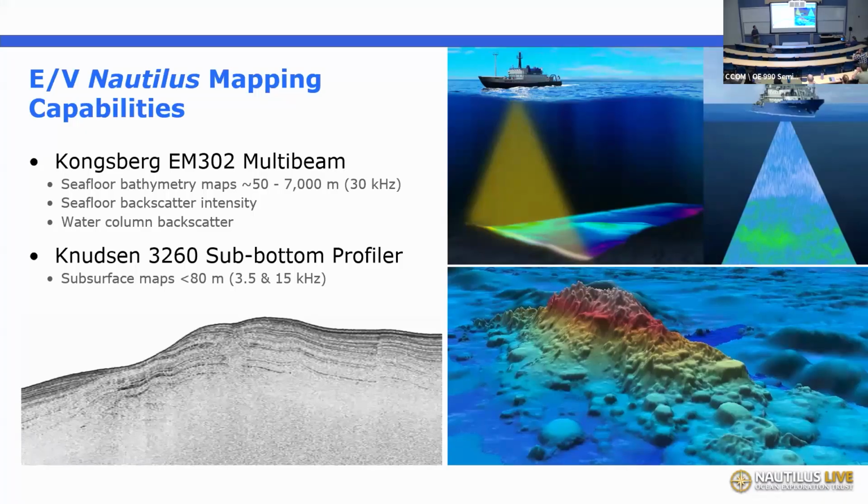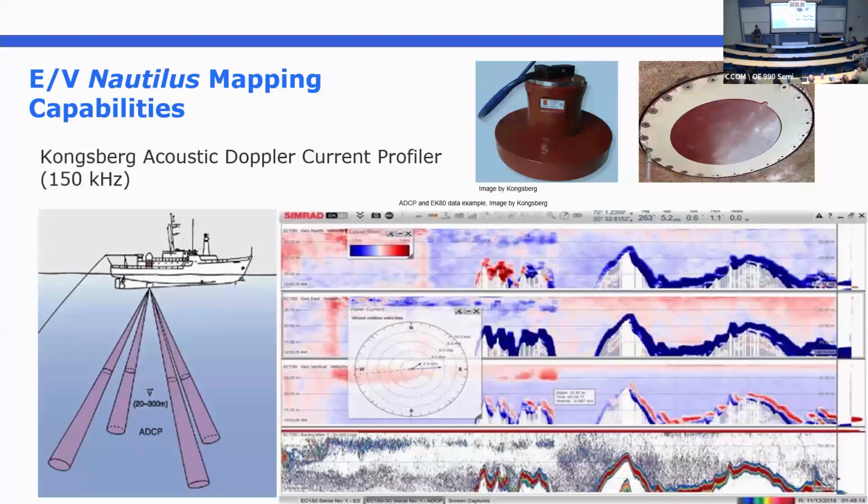We also have a Newton sub-bottom profiler on board, so that's giving us some information about the shallow subsea bed geology. So a really important data set for our geologist partners. And we also have an acoustic Doppler current profiler that can also be run as an EK80 fishery sonar. So this gives us a good sense of the speed and direction of currents all around the ship whenever we're about to deploy some sort of asset. We want to make sure that we know the currents relative to the ship.